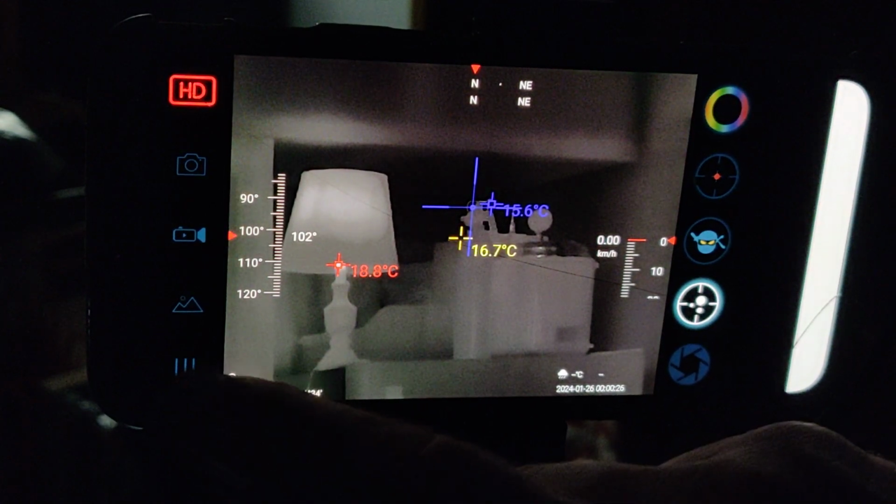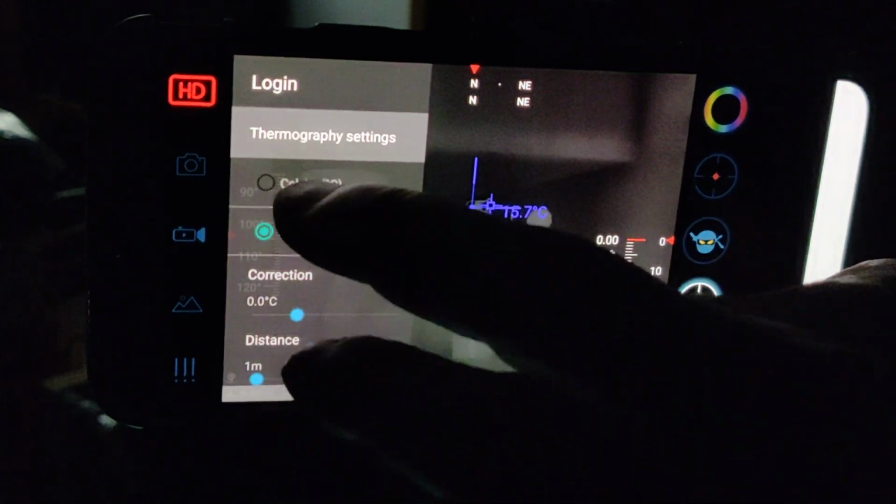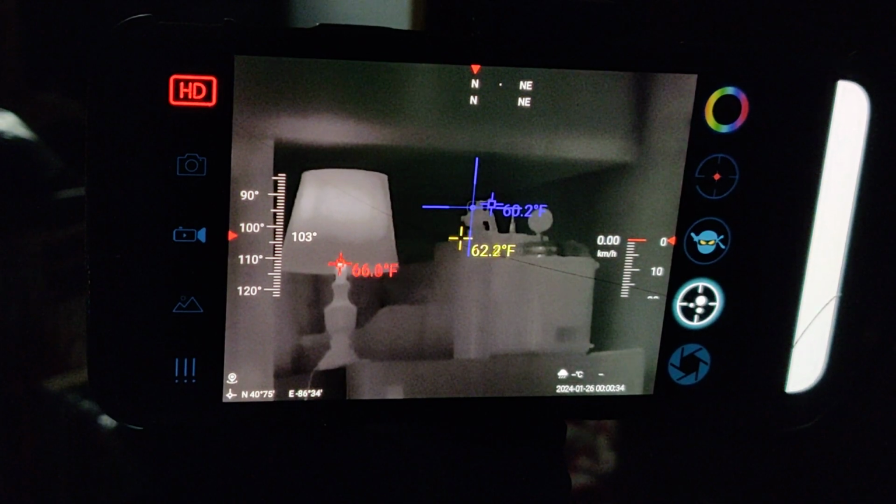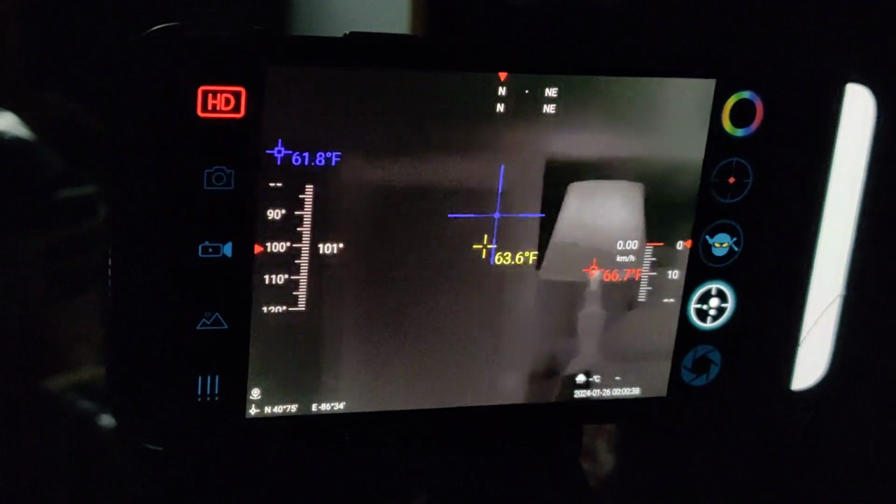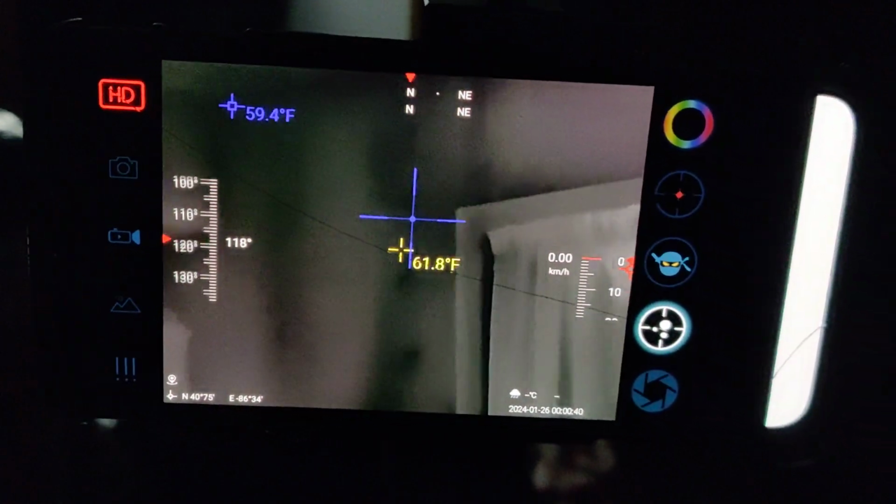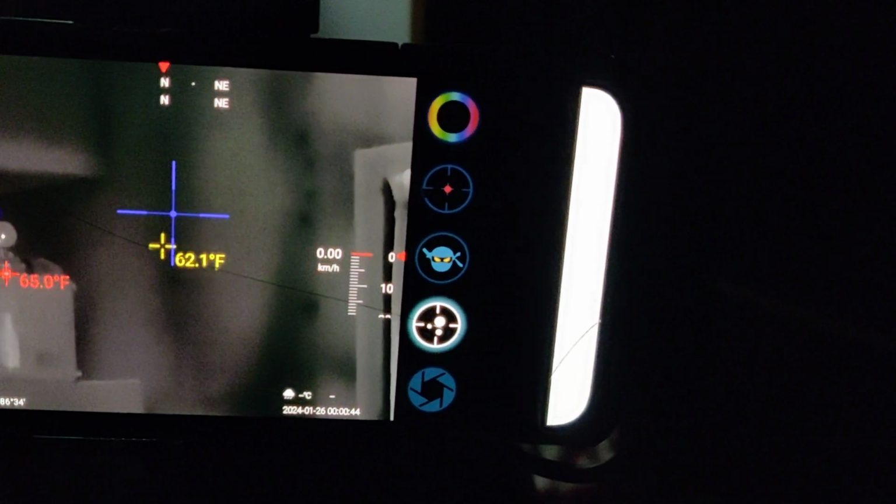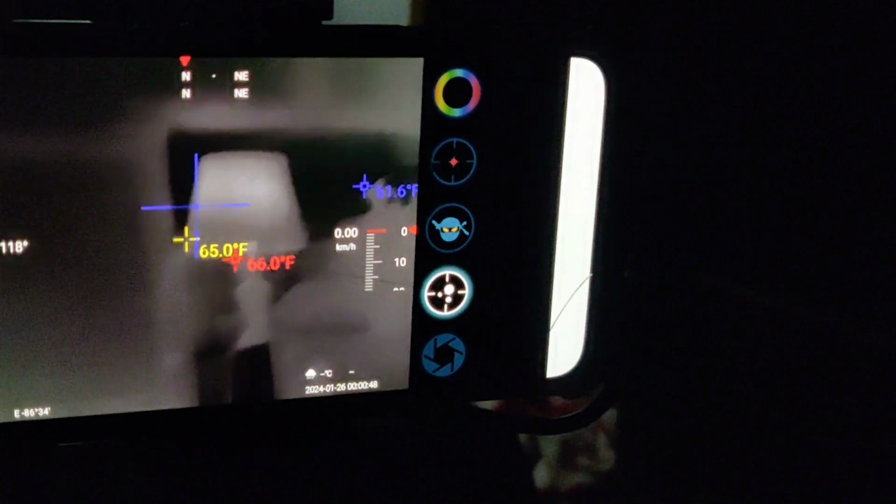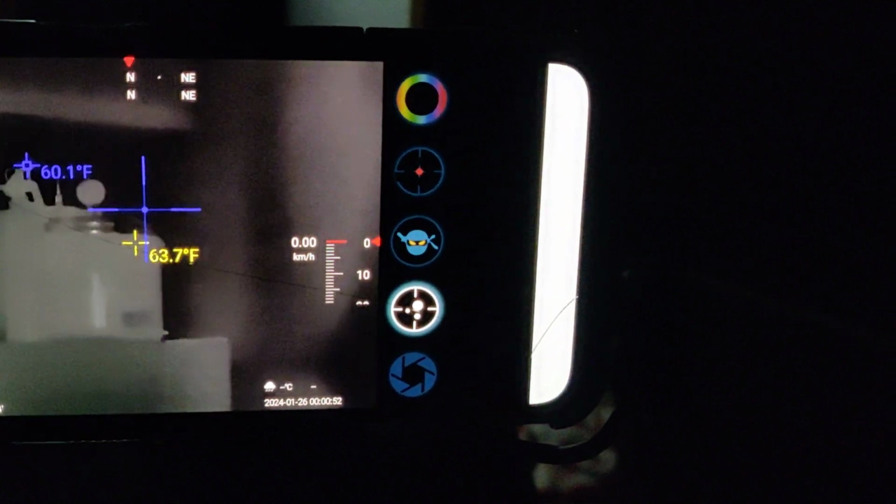So to get Fahrenheit, I wish we used Celsius, but we don't. I come back up here, switch it to Fahrenheit or Celsius, back to Fahrenheit. There, now it's happy. And as we move it around, the hot spot and the cold spot is going to move around. And you're going to see, that's my back door. You're going to see different things going on with temperatures, whatnot. That's an old door.